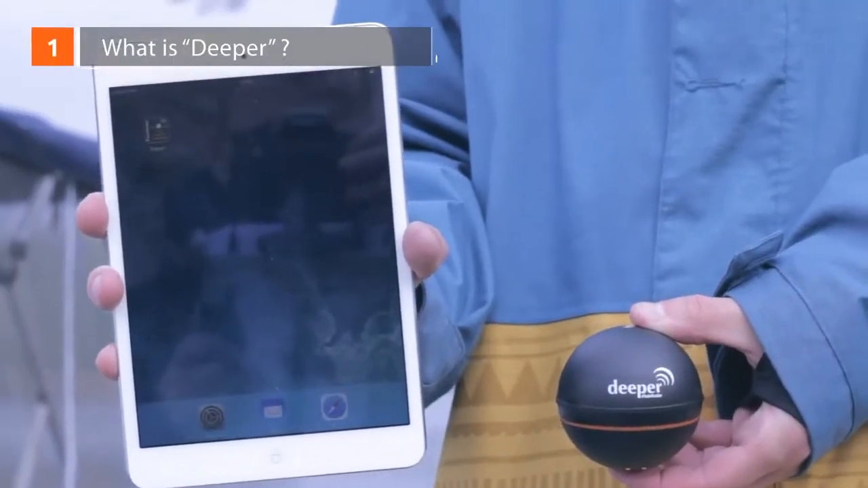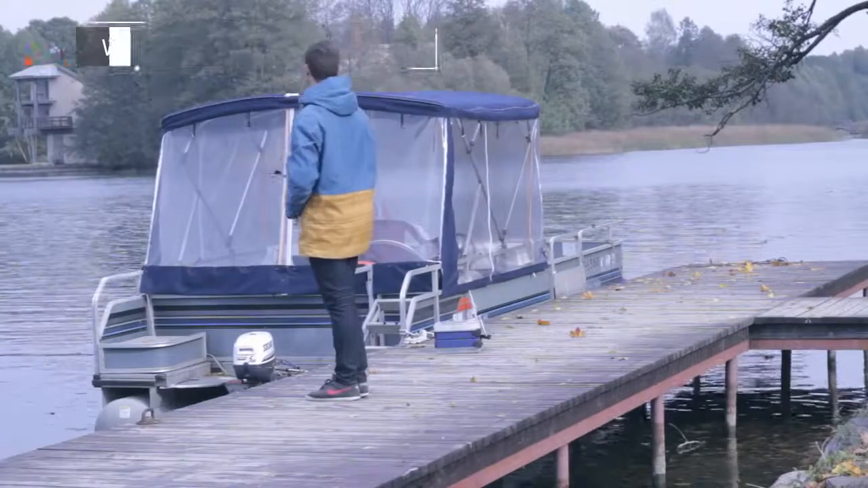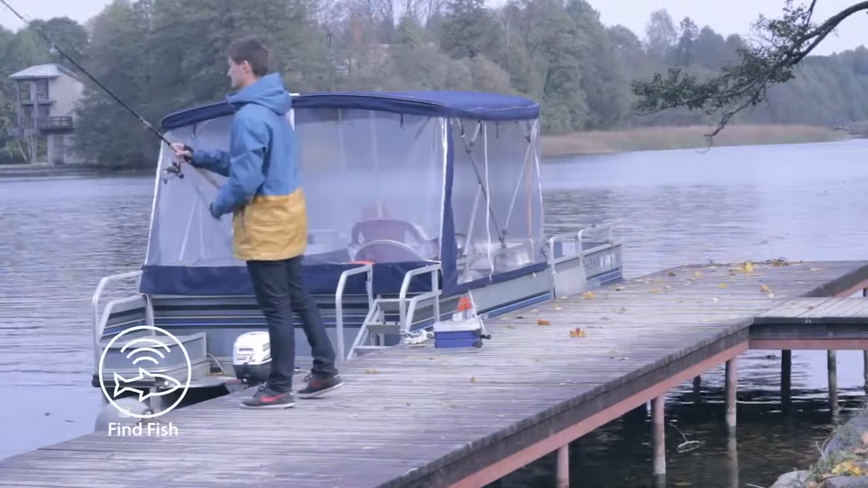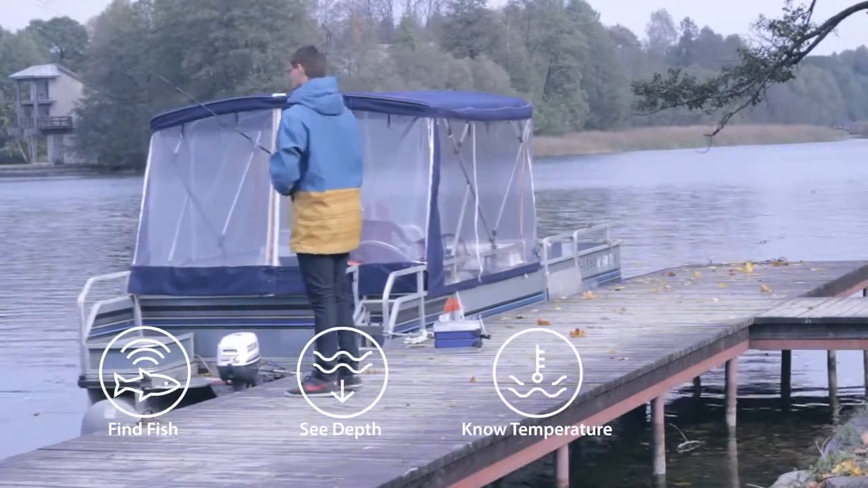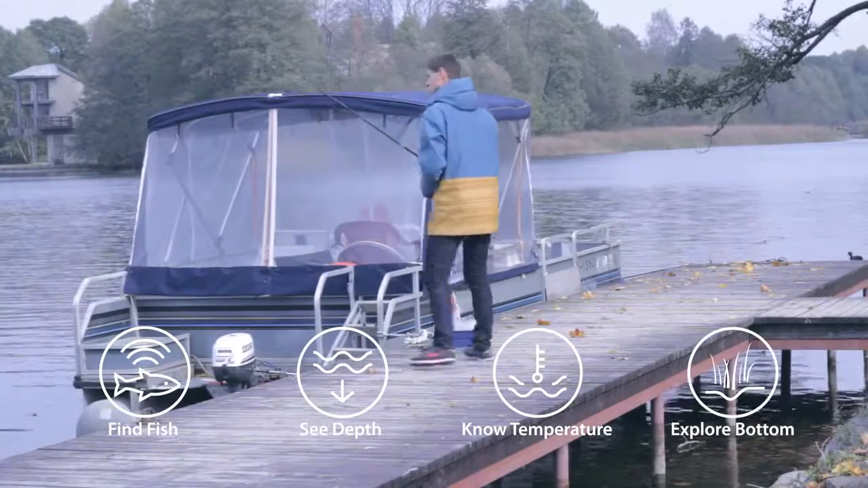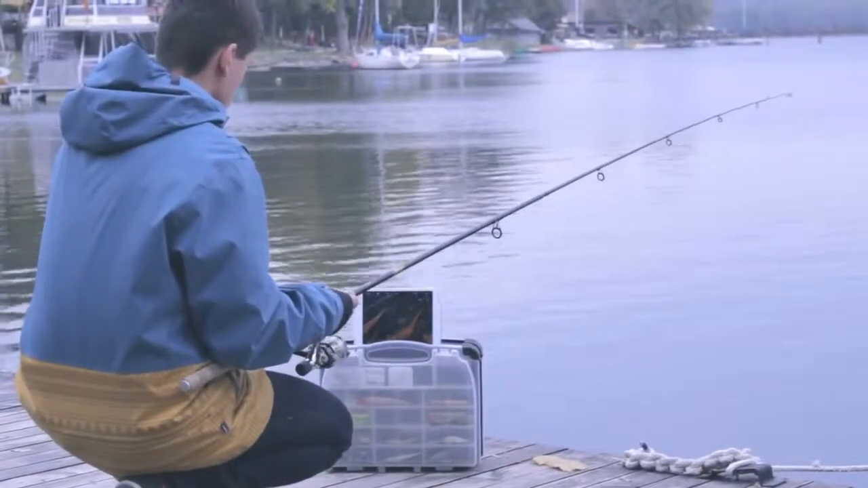What is Deeper? Deeper is a portable wireless sonar device for anglers. Designed for amateurs and professionals alike, Deeper helps to find out the location of the fish, its depth, the water temperature, bottom contour, structure, and more. Deeper works both on iOS and Android smartphones and tablets.